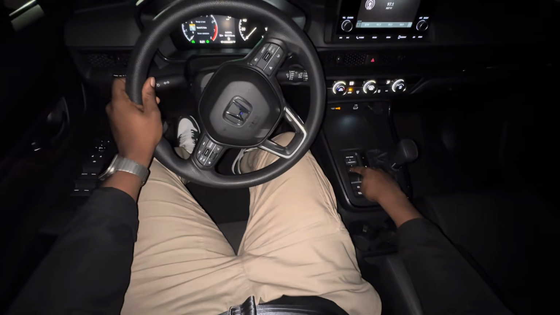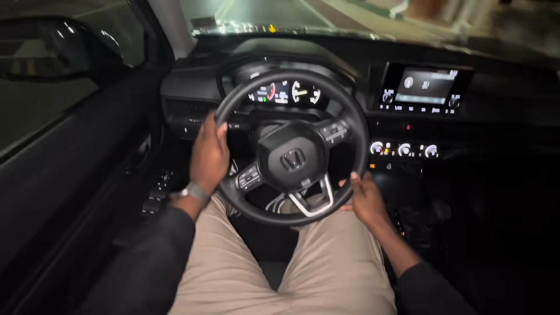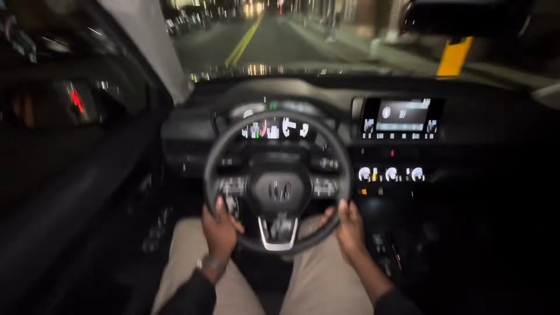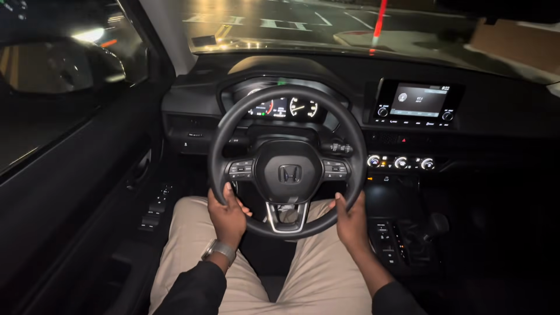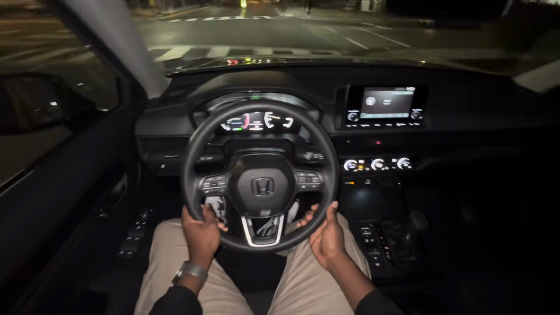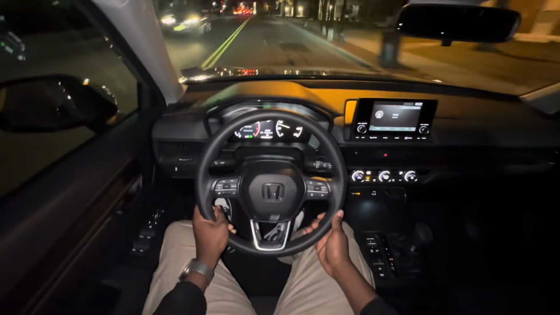Let's take off the engine stop feature. So like I've noticed before, guys, it does have some pretty good pickup. I give credit to the turbocharger that is connected to it, that allows it to be a little bit quick on the acceleration.